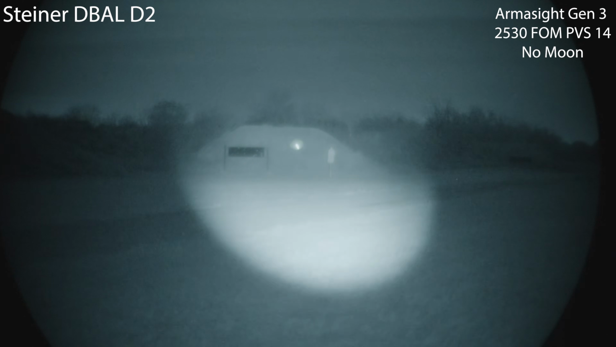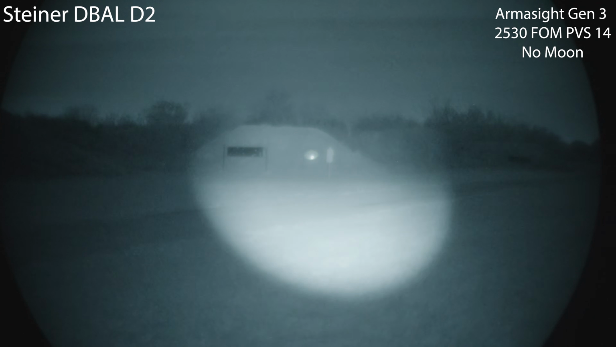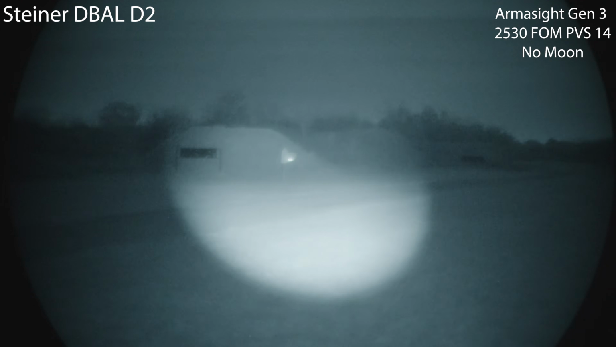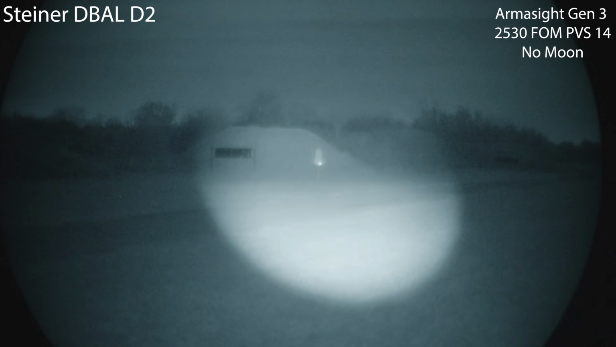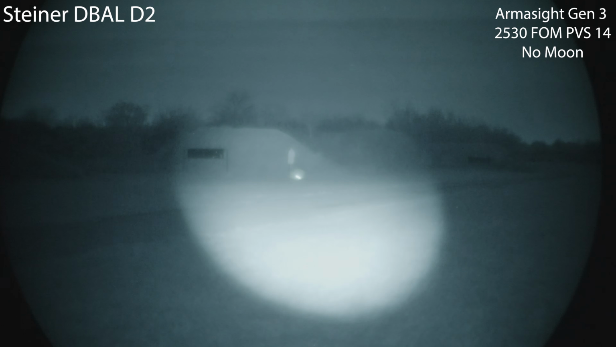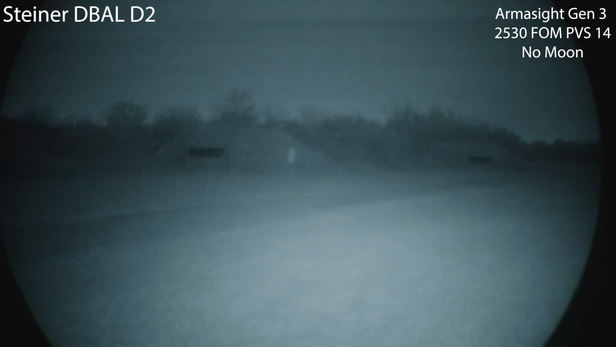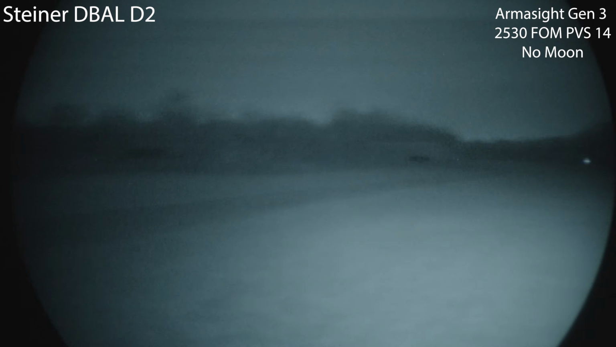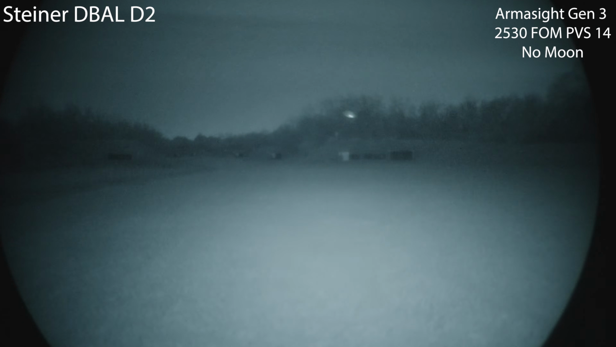Okay, this is the almighty DBAL D2. That seems to be most people's suggestion on the best civilian laser. This is dual low, as wide as that illuminator gets. I will go ahead and put the Villain Weapon Systems diffuser on. So there you go. Just floods everything, especially with that illuminator being as wide as it can go.